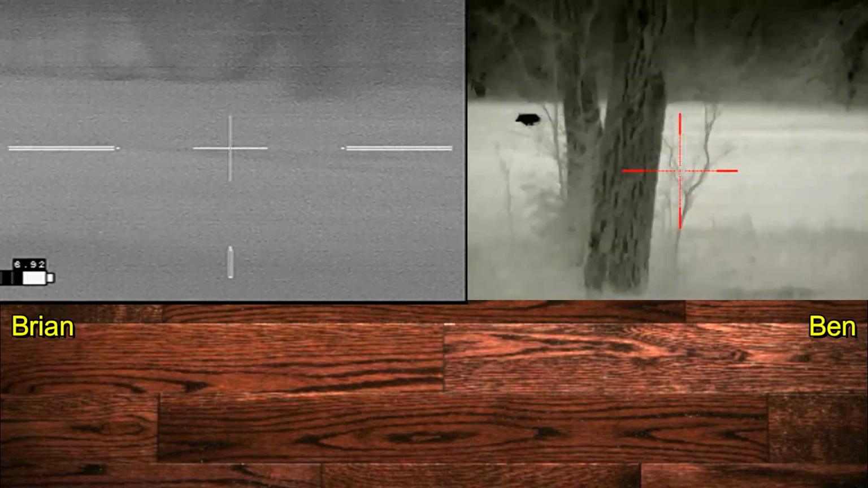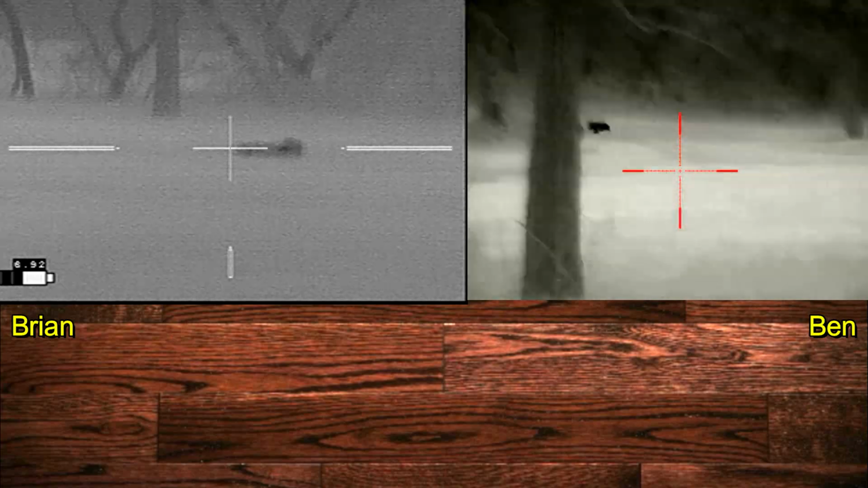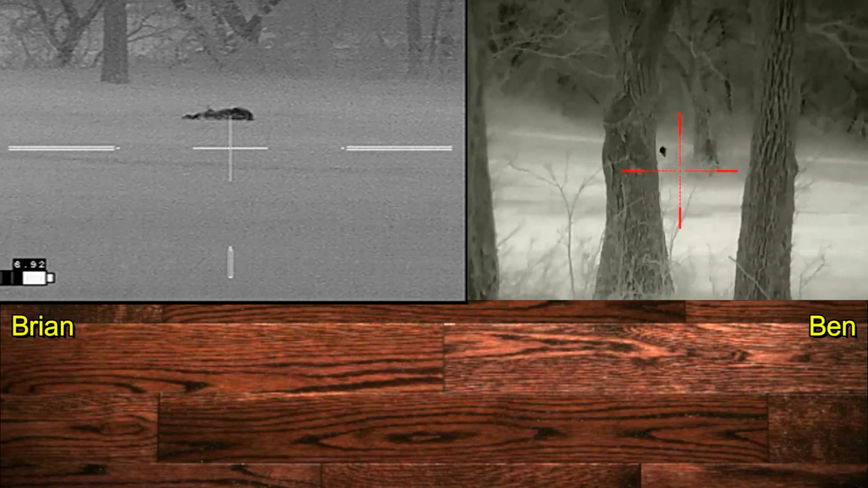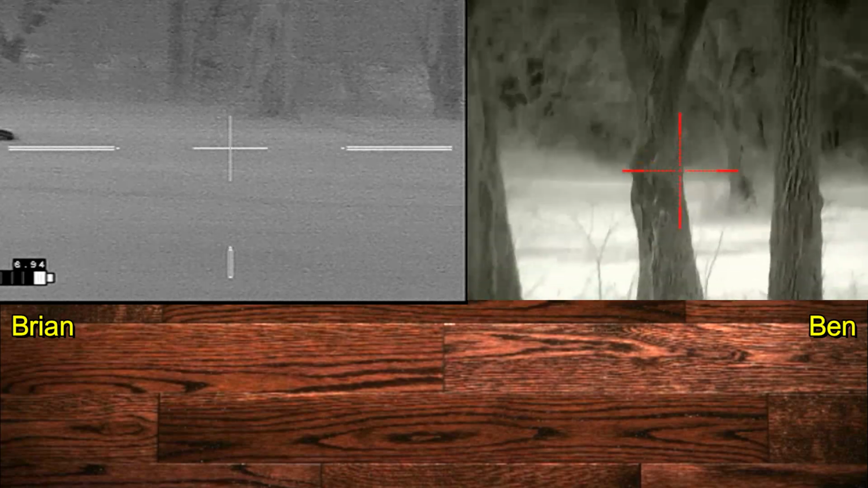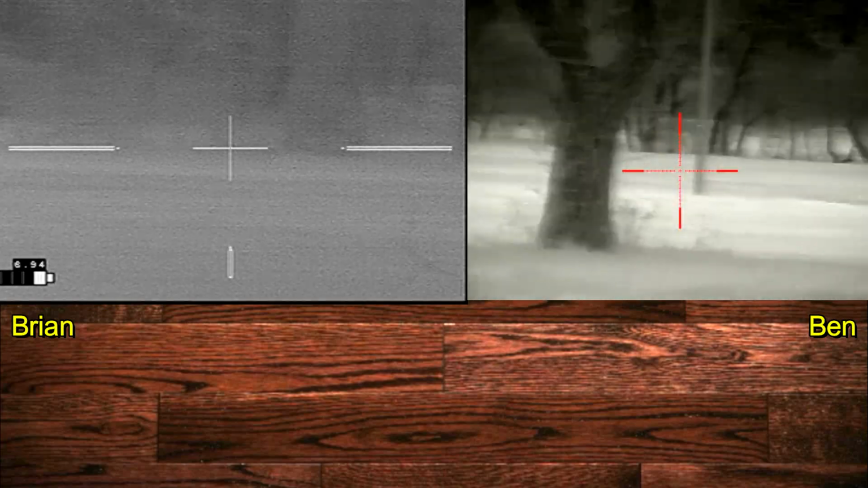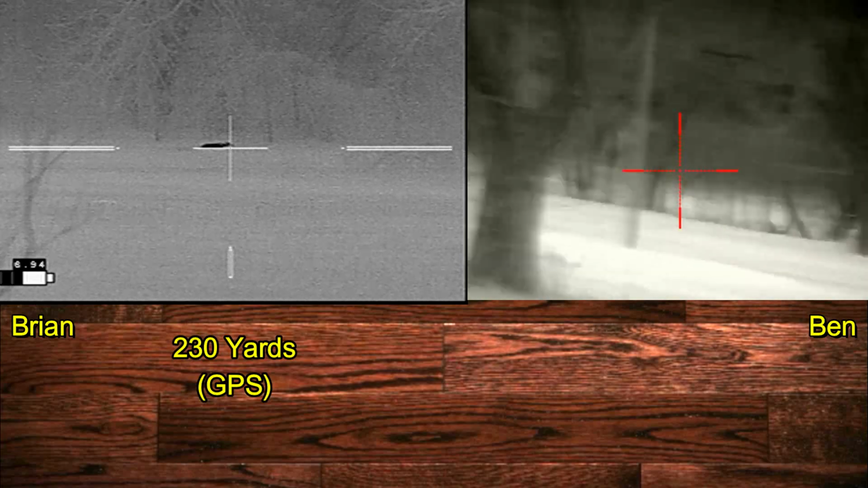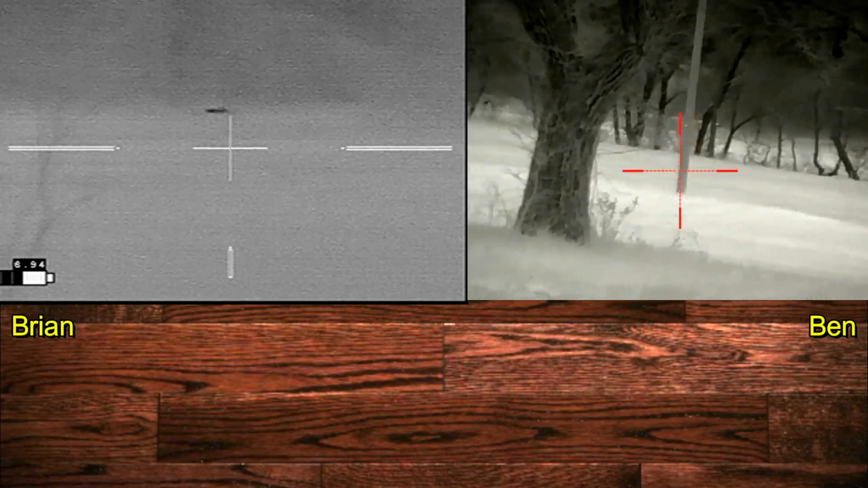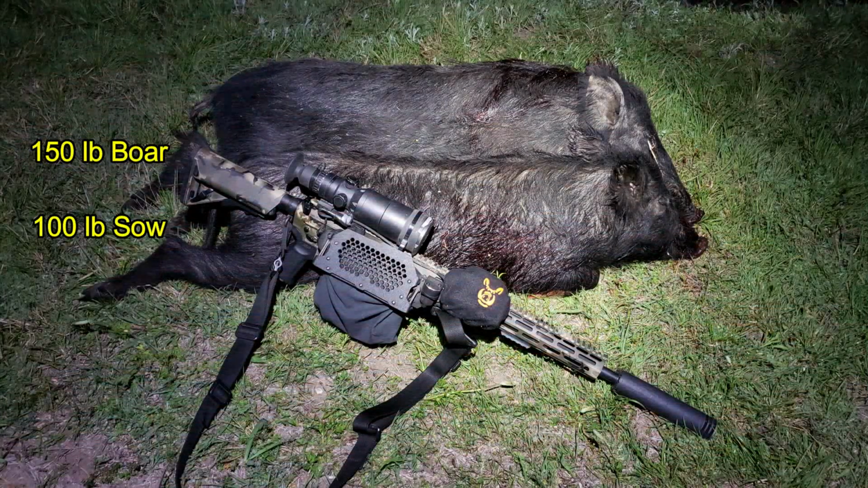Now on the left, the one remaining hog that was in front of the barn steps out from the barn. And we've shot 3 hogs out of the 4. Ben's hog has made it into the next pasture somewhere. And I've got 2 hogs down, including that one at 230 yards and that one at 165 yards. They turned out to be a 150-pound boar and a 100-pound sow.